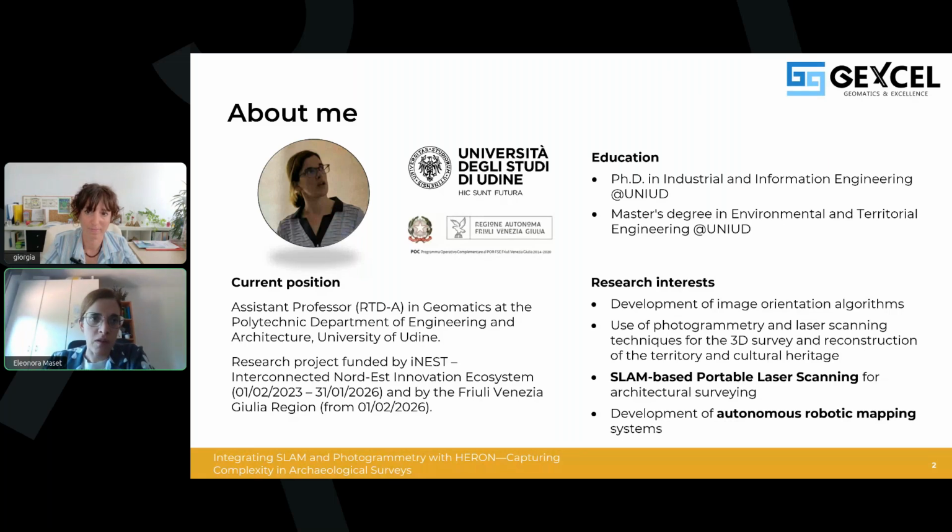My work focuses on photogrammetry and LiDAR data processing for the 3D reconstruction of the environment and cultural heritage. In recent years, I've been increasingly working on portable laser scanning based on simultaneous localization and mapping technology, also in collaboration with some colleagues of the robotics lab, particularly for the development of autonomous mapping systems.